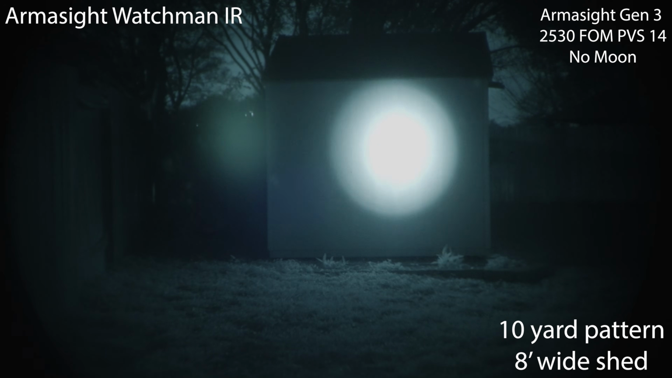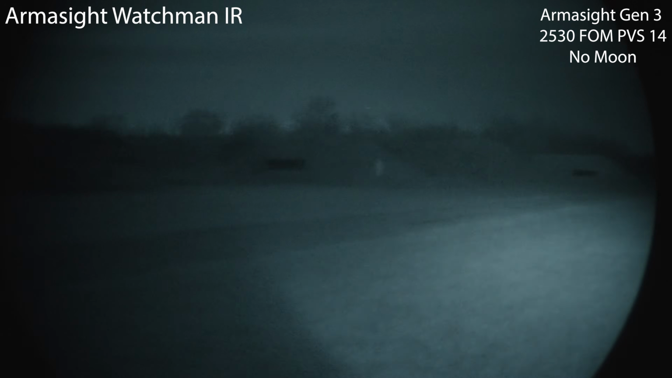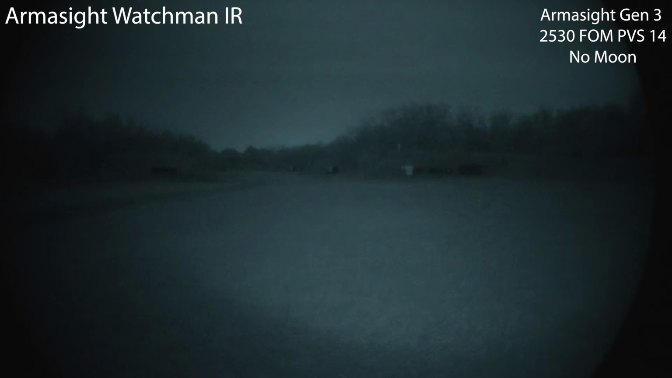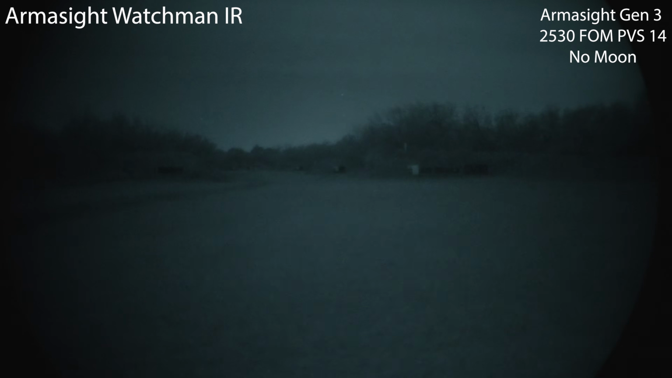Okay, this is the Armasight Watchman, and it gets pretty much as wide as the field of view of this PVS-14. This is another V-cell illuminator. So even on wide, I can kind of make out that 200-yard target.